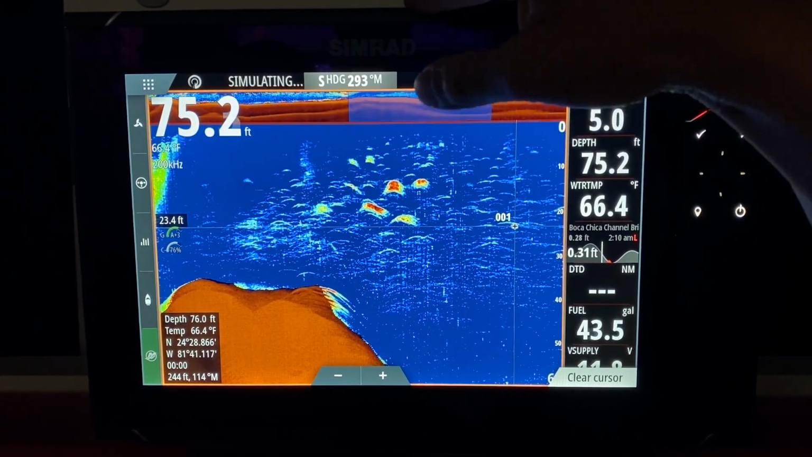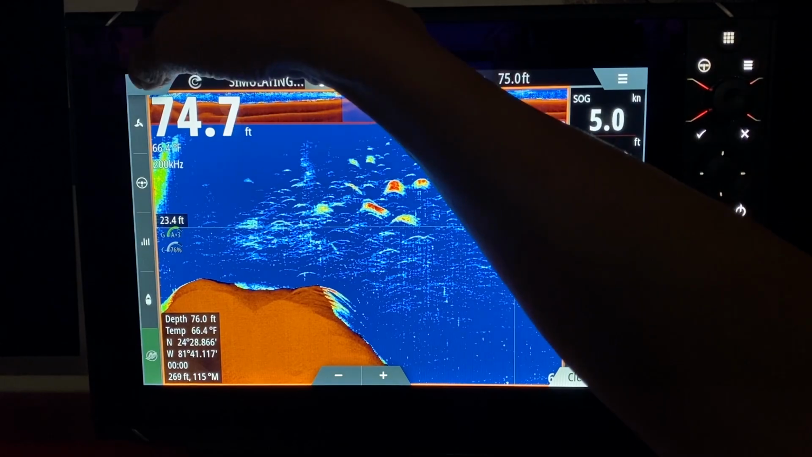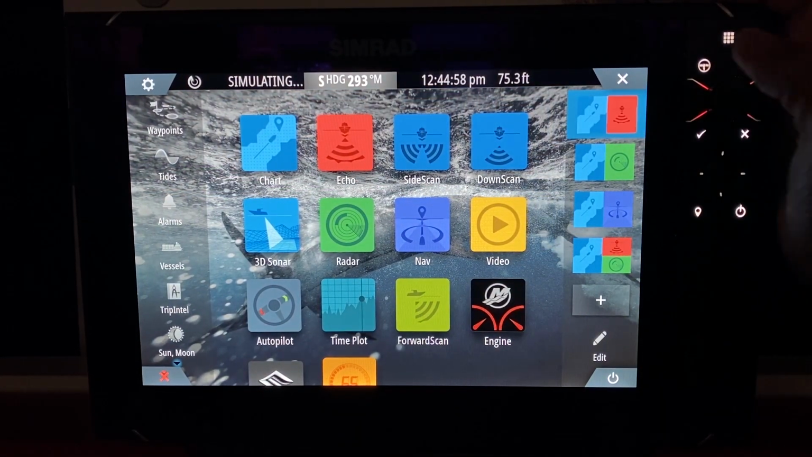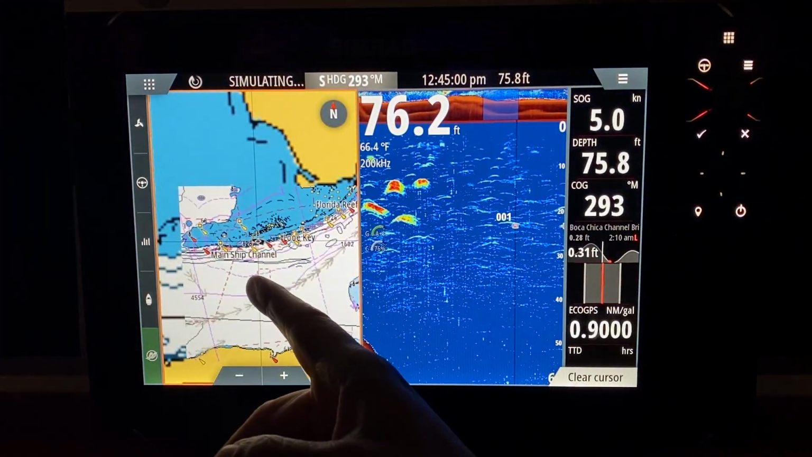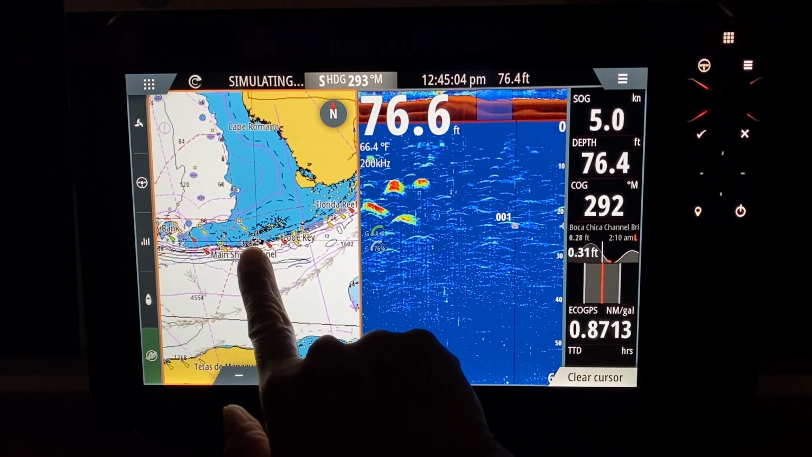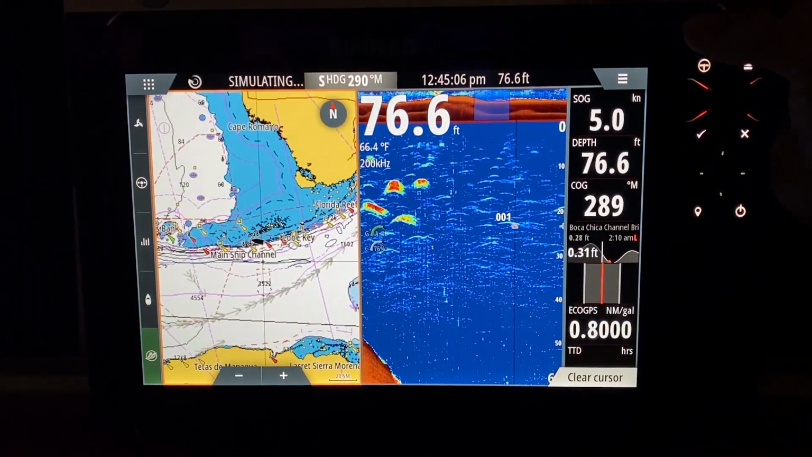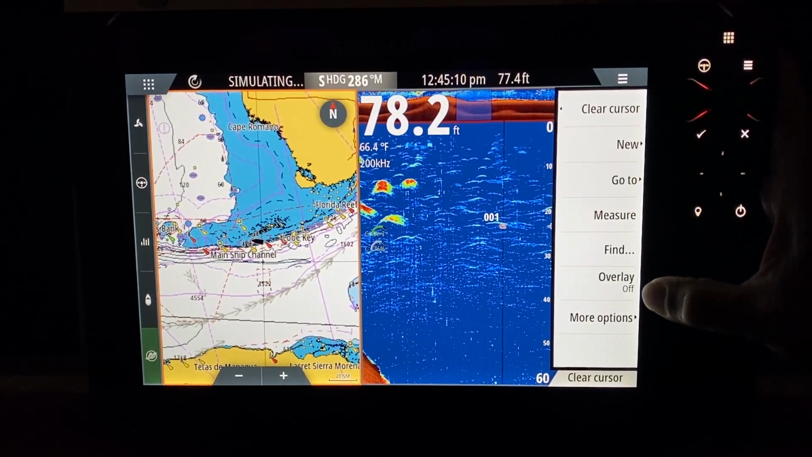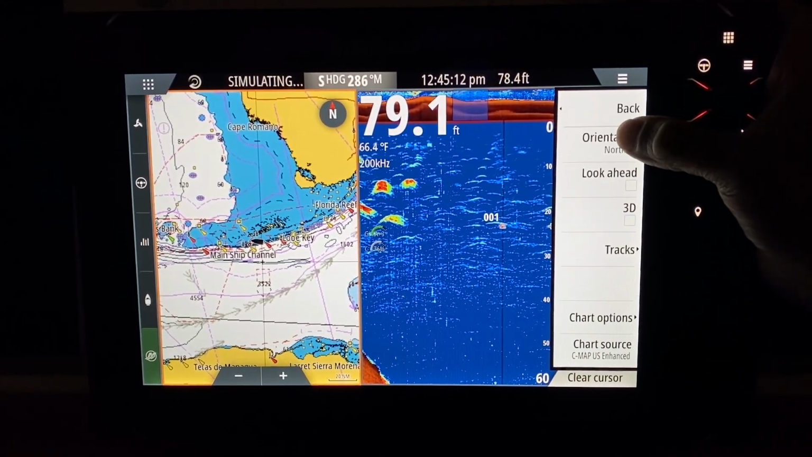Now, we've basically set up the Fishfinder. Now we're going to set up the most important screen, which is a map with the Fishfinder screen. I have my map, I have my Fishfinder. Let's set up the map first. So I touch the map side, which is orange. We hit the menu button, which is the top right 3 toolbars. We go to more options.